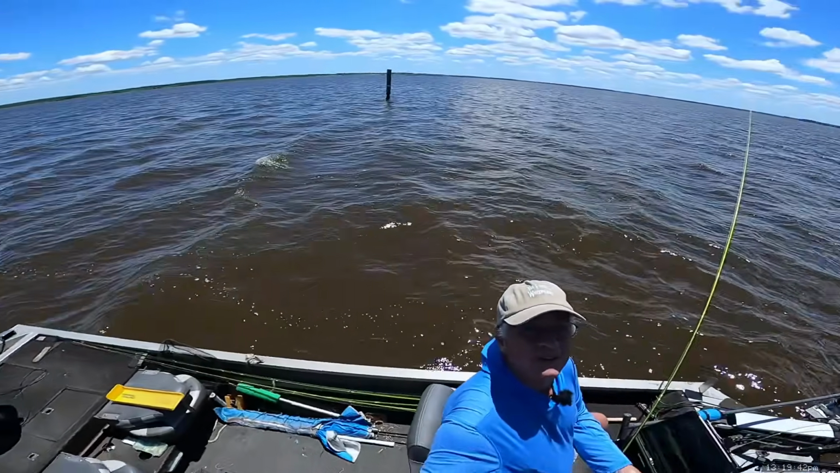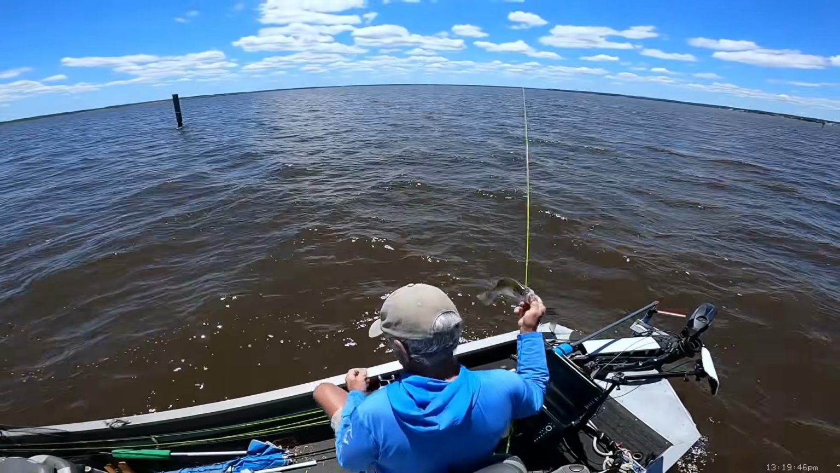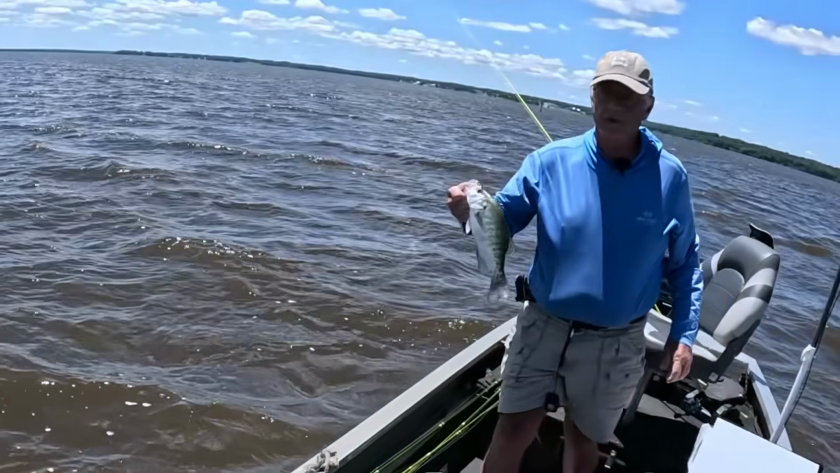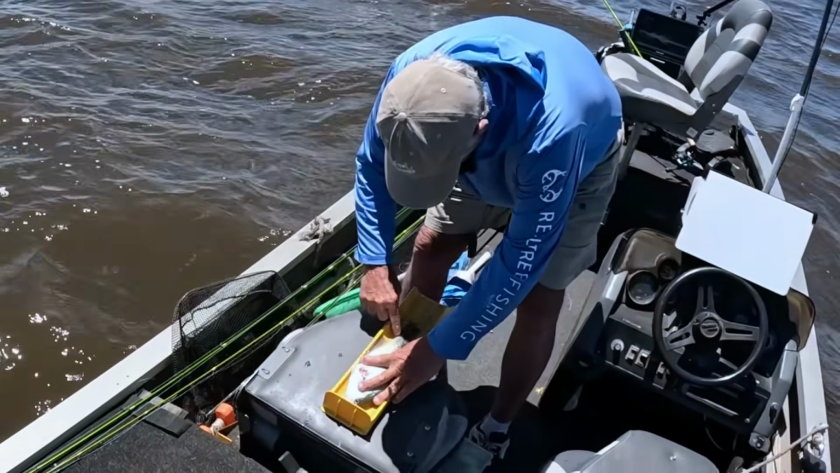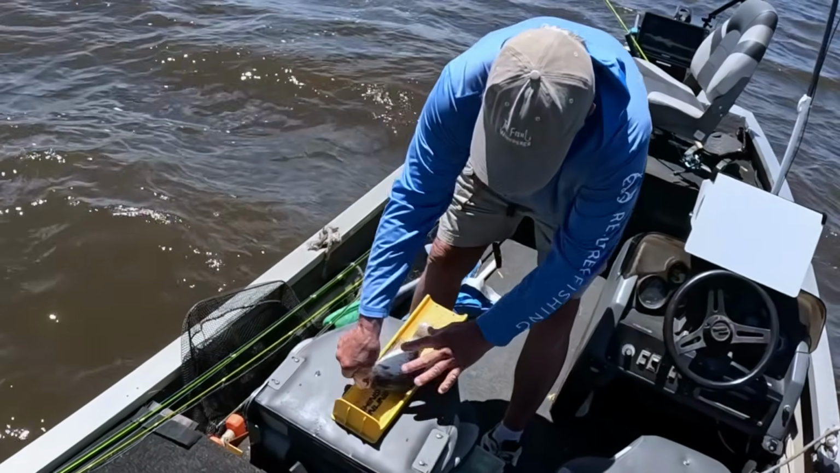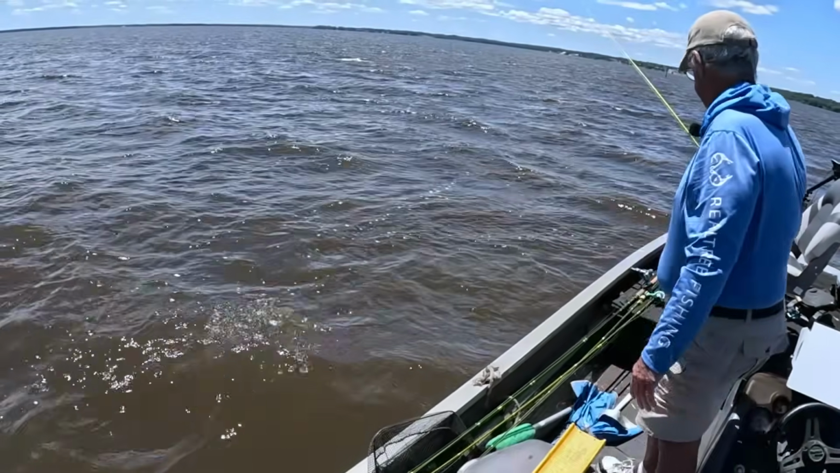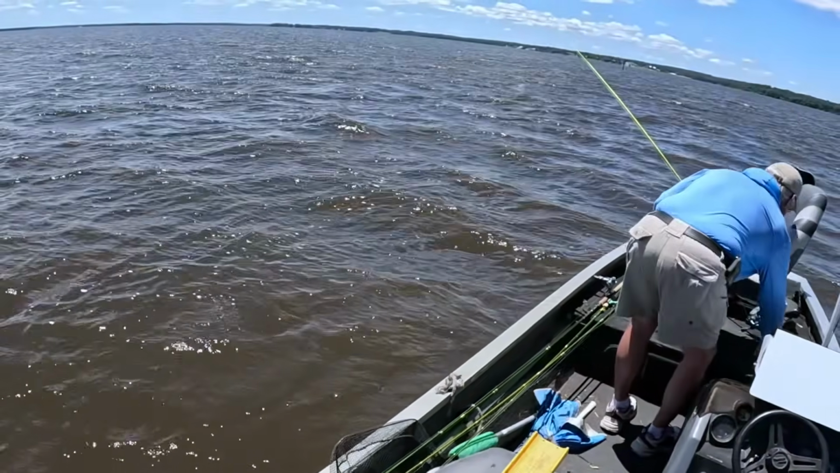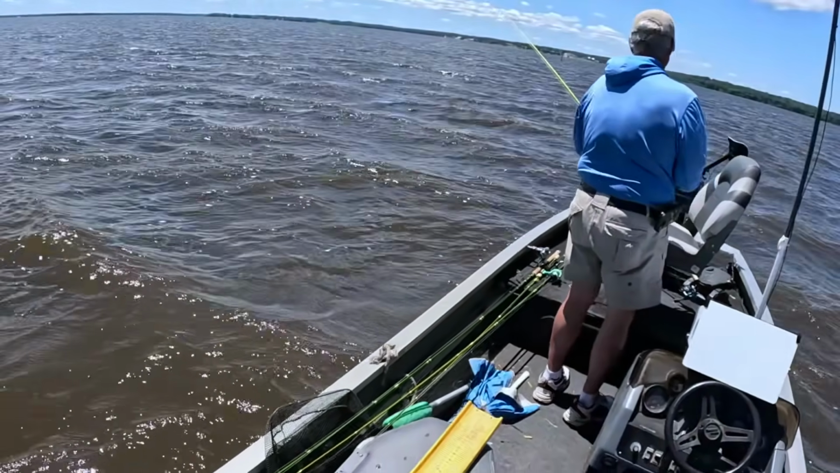Wait, turn it back. Yeah, see his blue thunder there. There's him up there, see. That is a 12 3/4, exactly, 12 3/4 inch fish. There we go. Put him back. What a nice fish right in here. White caps everywhere.